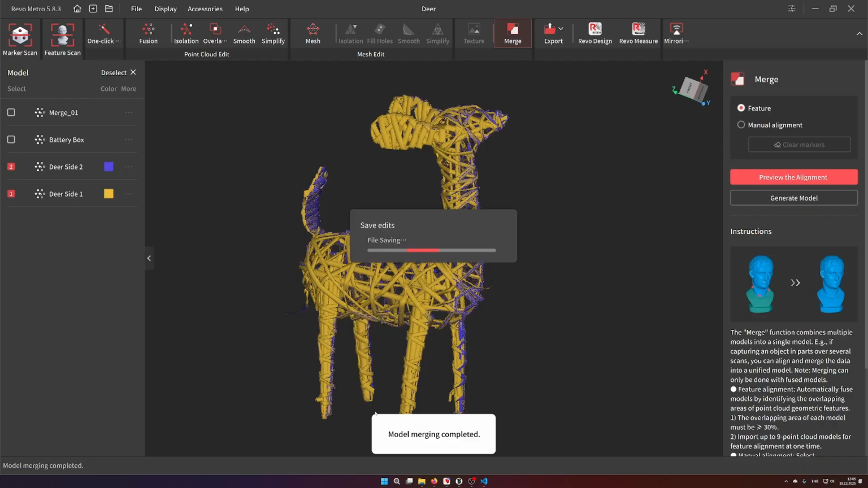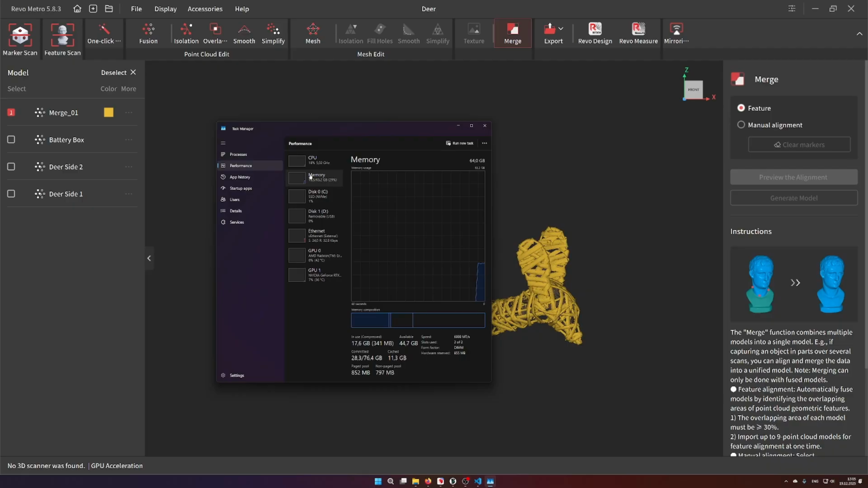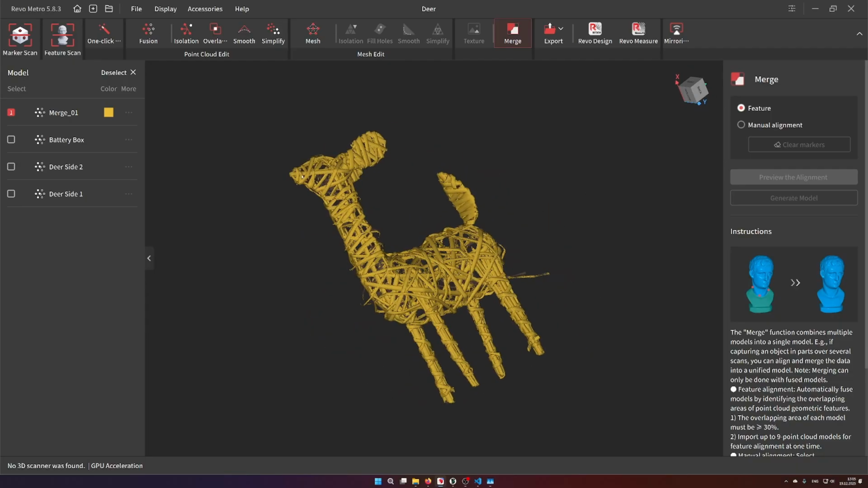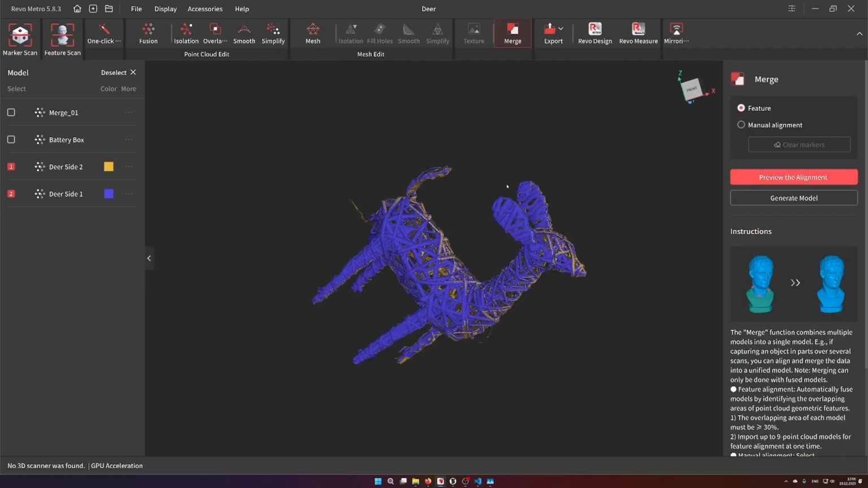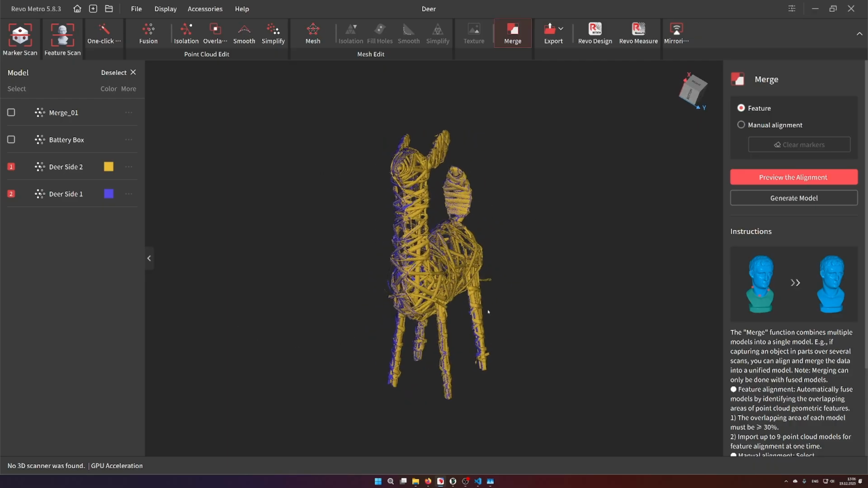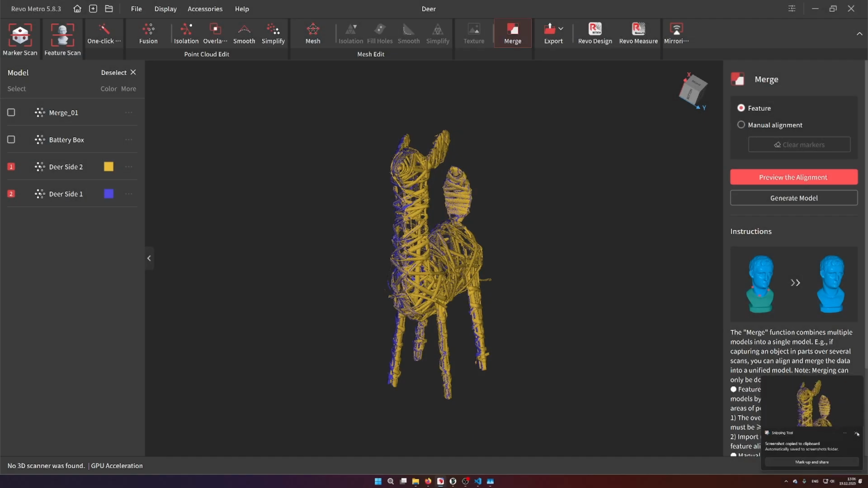You can maybe also have a quick look at the task manager, how much resources it consumes, but I'm currently at 18 gigabytes of RAM used, and it looks like it aligned good. So I will just redo the alignment and capture a screenshot of it. So here we can see how well it aligns. So this works for me.